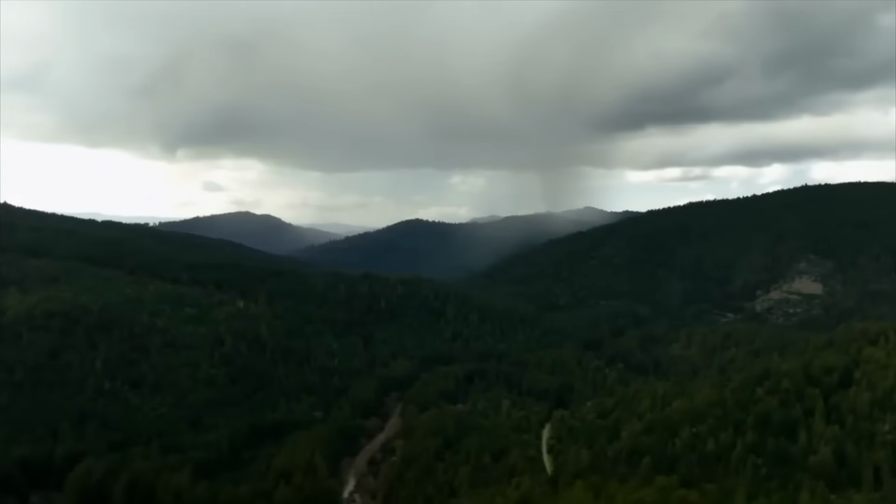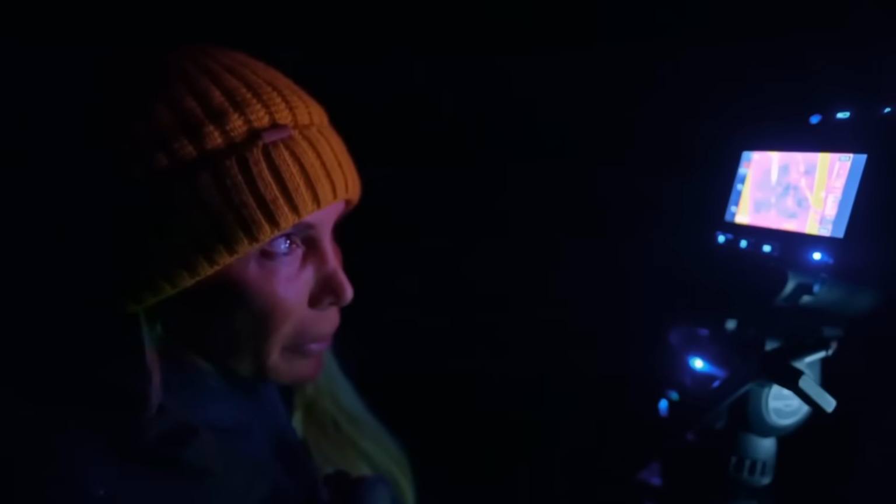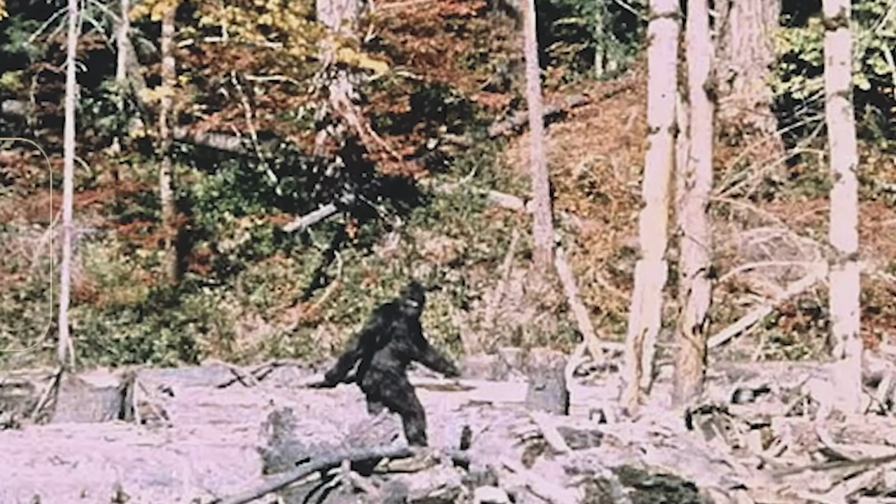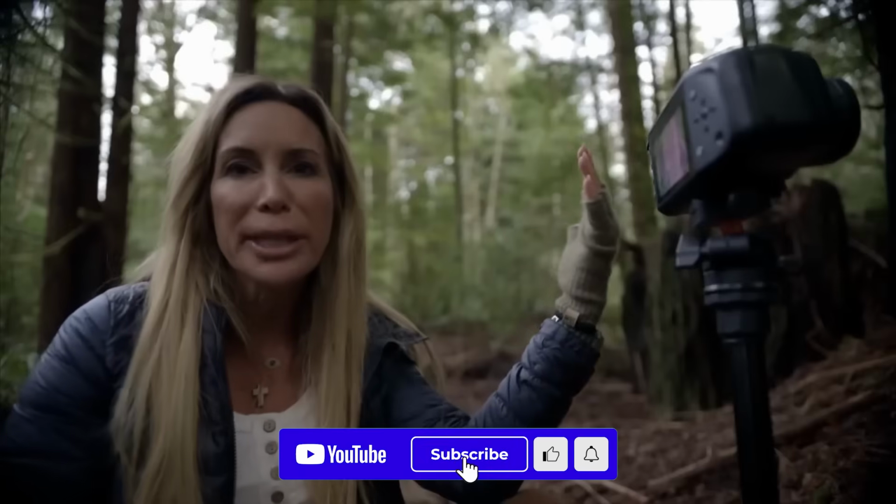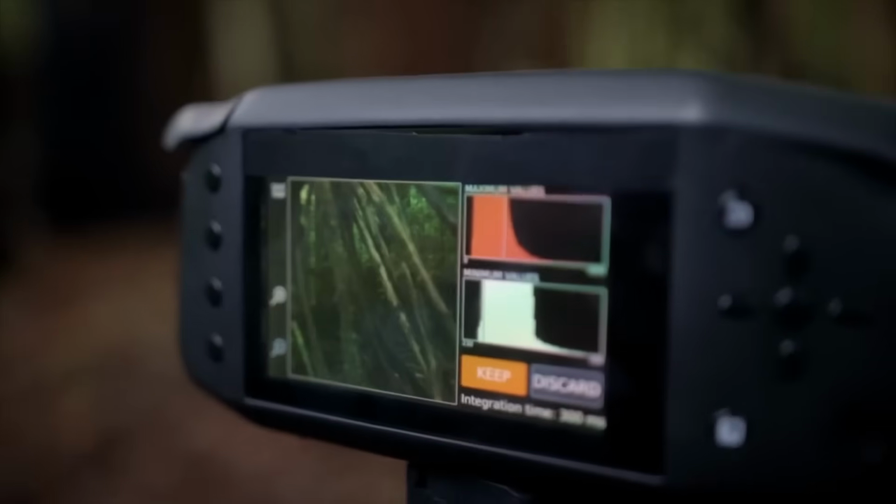In a remote corner of the southeastern United States, a dedicated team of researchers armed with cutting-edge thermal technology has set off on a mission to capture something extraordinary. Their objective is clear: uncover the truth behind the creature known as Bigfoot. Equipped with thermal cameras, which can detect even the faintest heat signatures in the dense foliage, the team ventures into the wilderness, scanning the forest for any sign of movement, any hint of the creature they've been tracking for years.